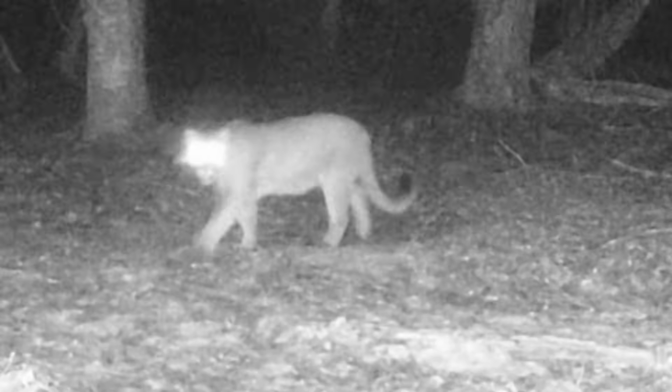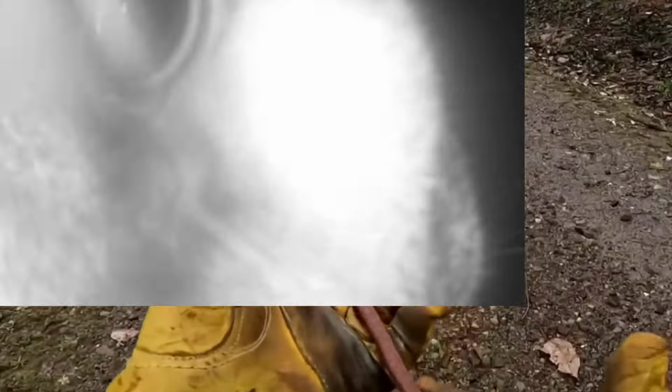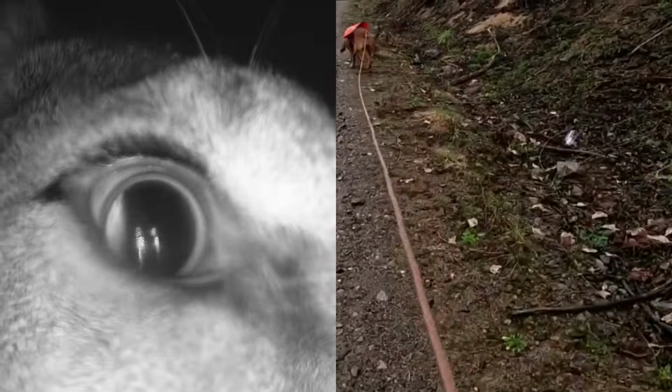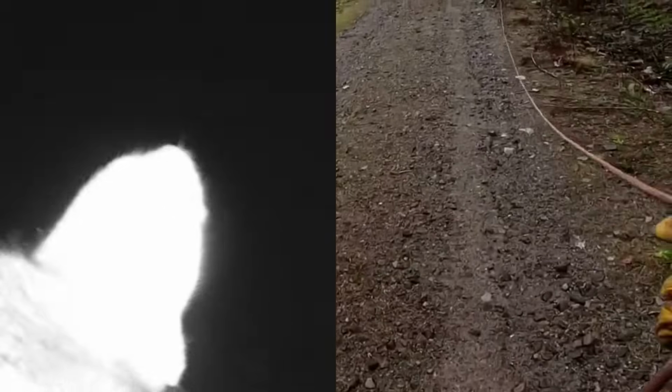So this is a great day because Calamity is over a year now, and she's able to work out in front of me a whole lot better. And we've got this new 33-foot trailing lead, so I can let her get out there and be way out in front of me and not tripping underneath my legs.